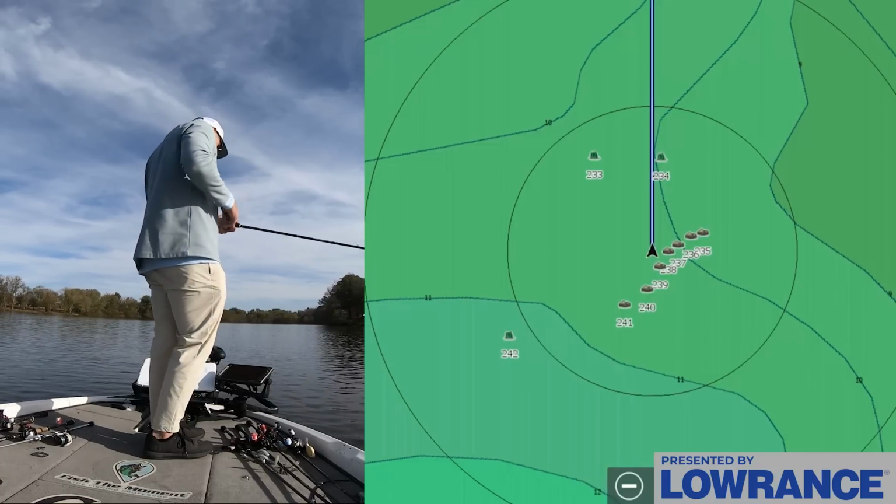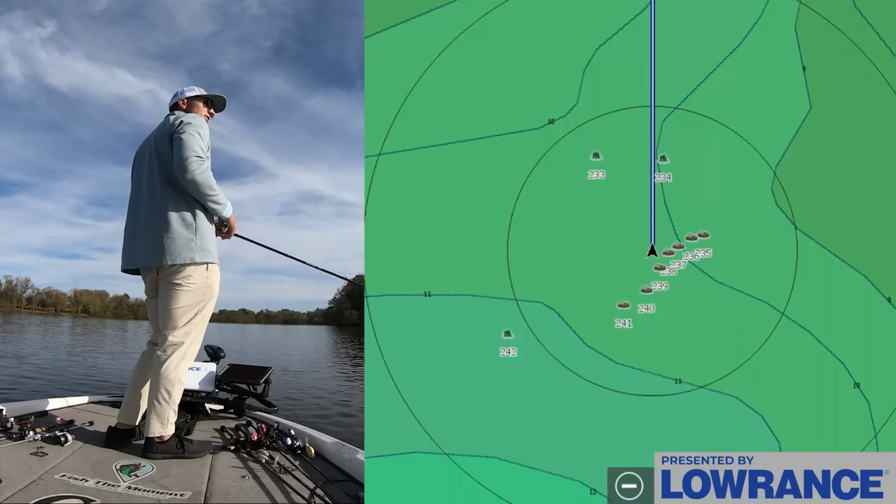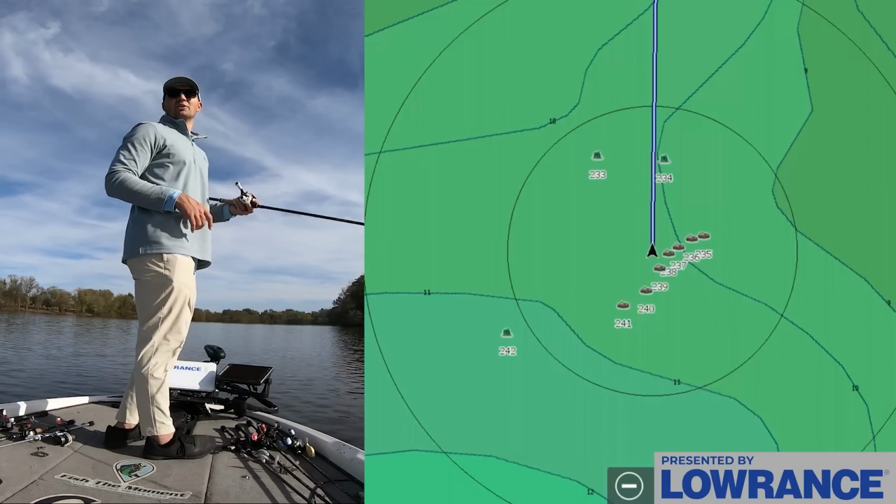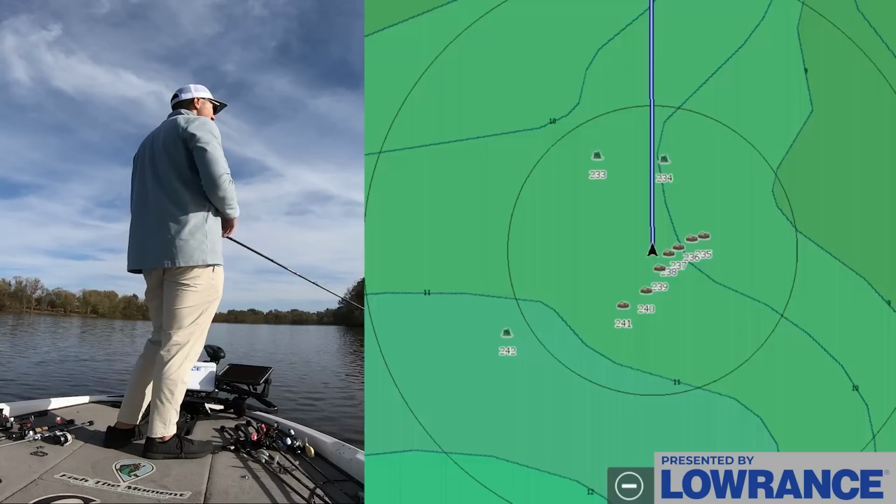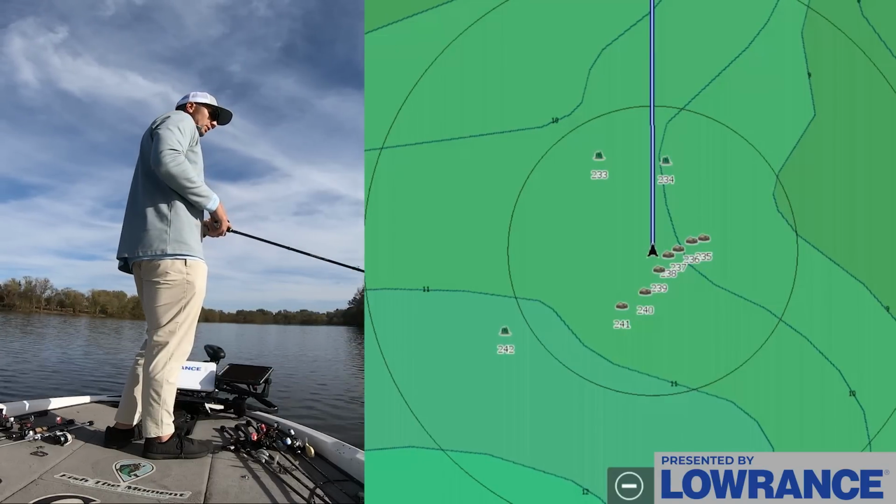Now we're dragging through these brush piles, not getting any bites. This is typical. I know that you guys are probably like, why isn't he catching a fish? And this is just how fishing goes, guys. You don't just pull up on a lake you haven't been to in a bit and start catching them in the first 10 minutes. This is not how it goes.